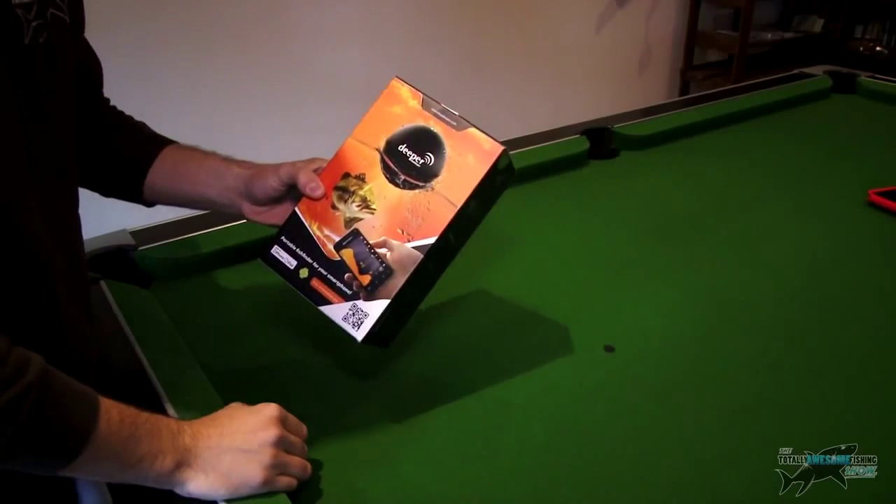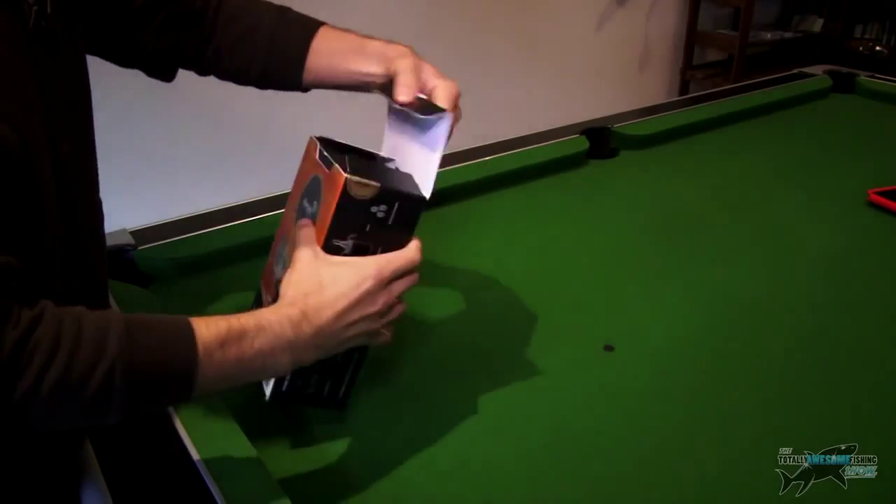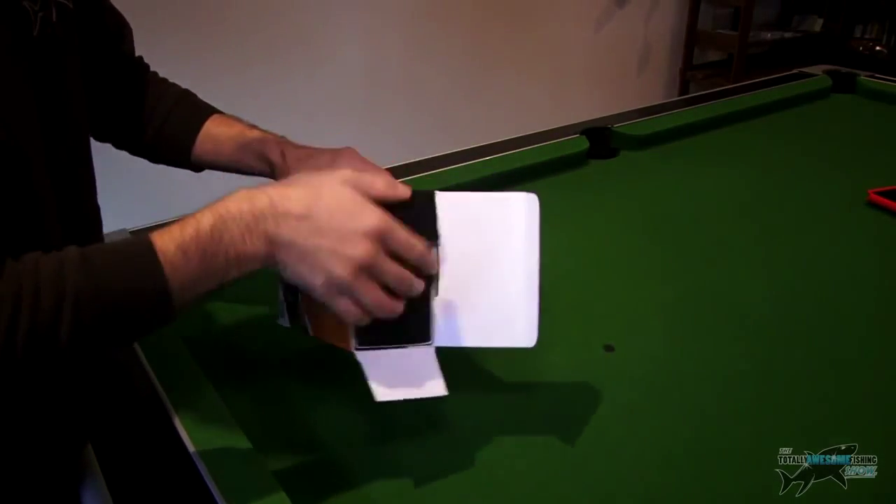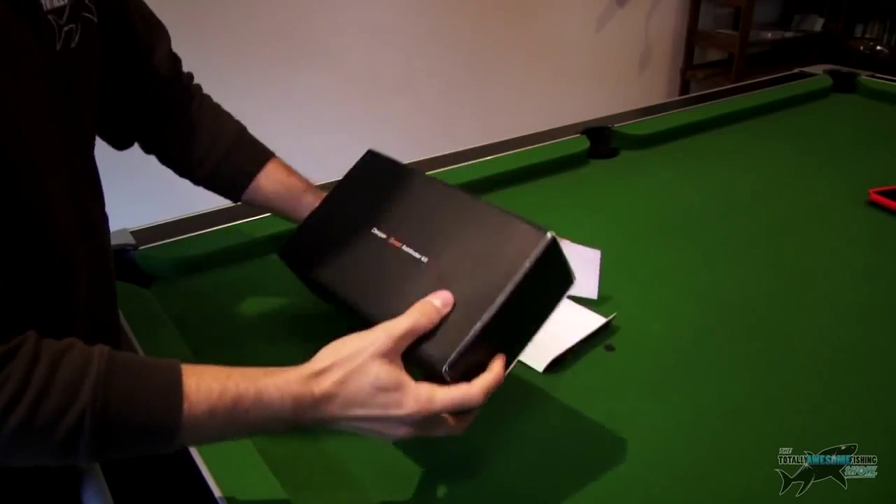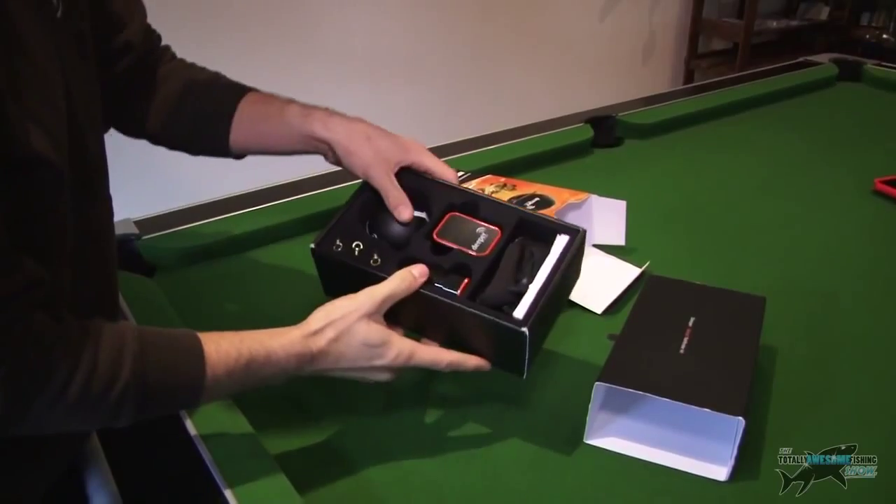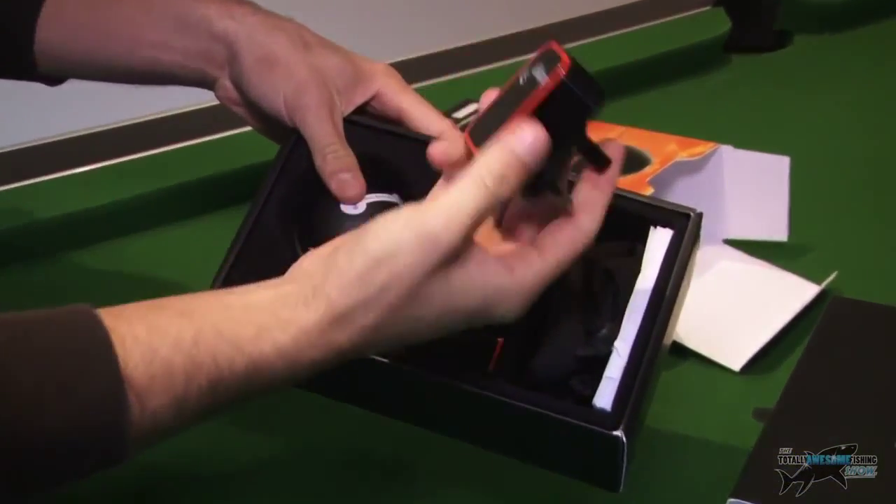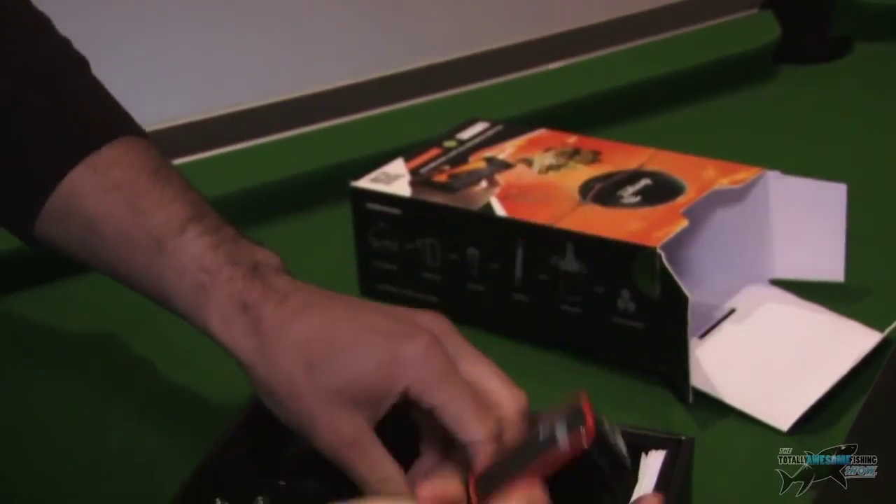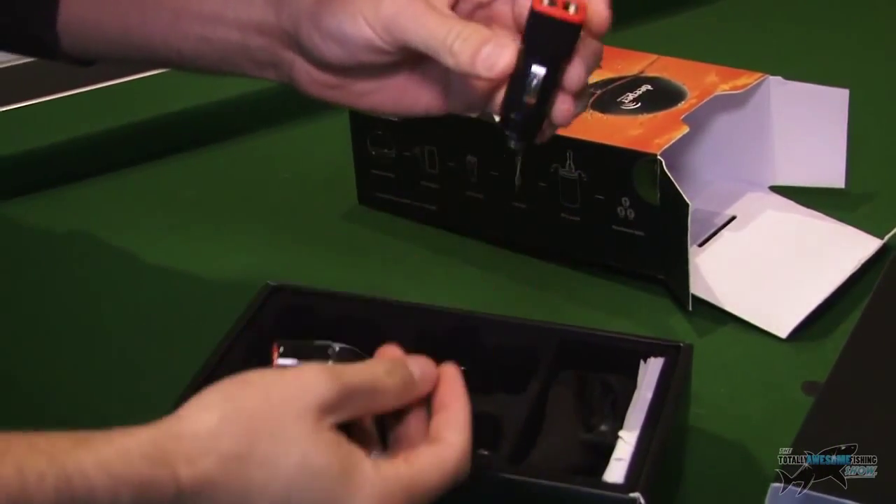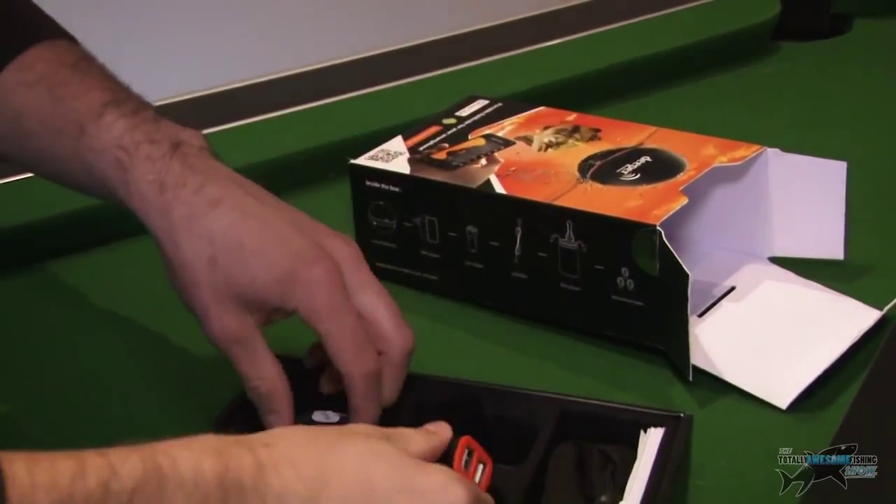Right, well, we're on our trusty Totally Awesome pool table. Hopefully you guys can see this. So here's the box that it comes in, fairly well packaged. Kind of looks like one of those new phones that you get. This is obviously what it looks like, so it's pretty well packaged in there. We've got the charger, I guess, that one there. And there's a cigarette lighter one that goes as a car charger with 2 ports, double port.